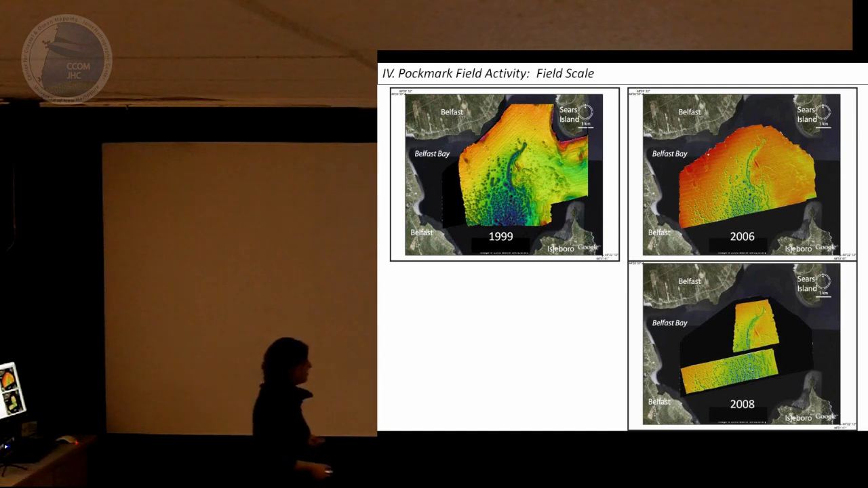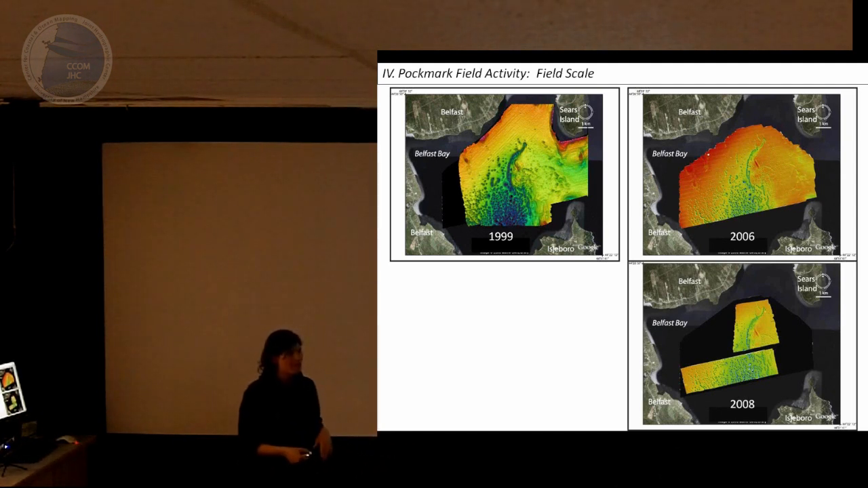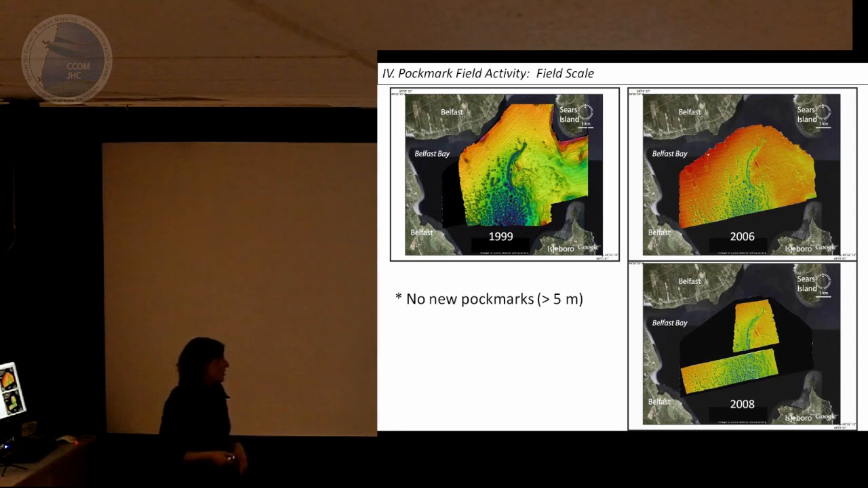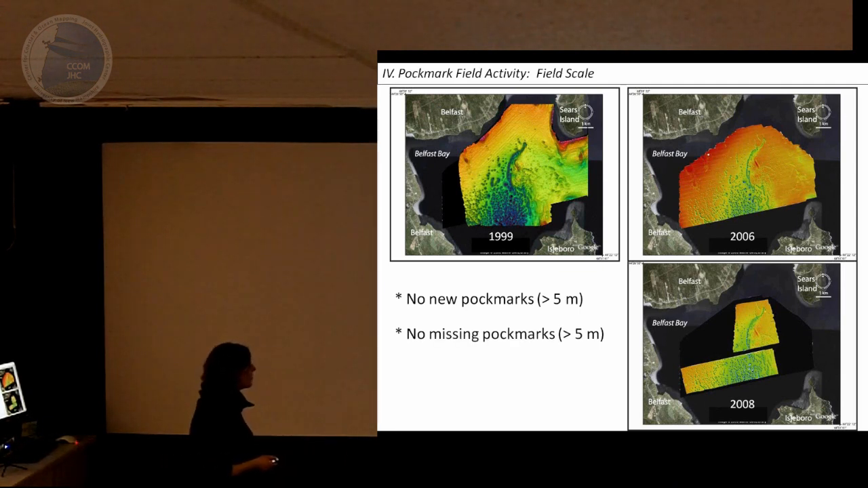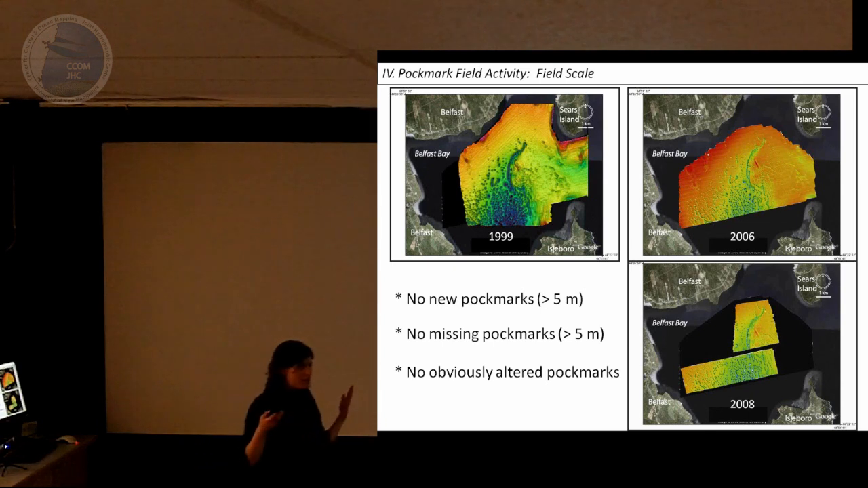We went out in 2008 for similar coverage with the same setup from 2006. No new pockmarks in this time period, within the resolution of what we compare the data sets at. Each data set was gridded to 5-meter resolution. There were no missing pockmarks, and there were no obviously altered pockmarks. They had not grown, they had not shrunk, none had disappeared.